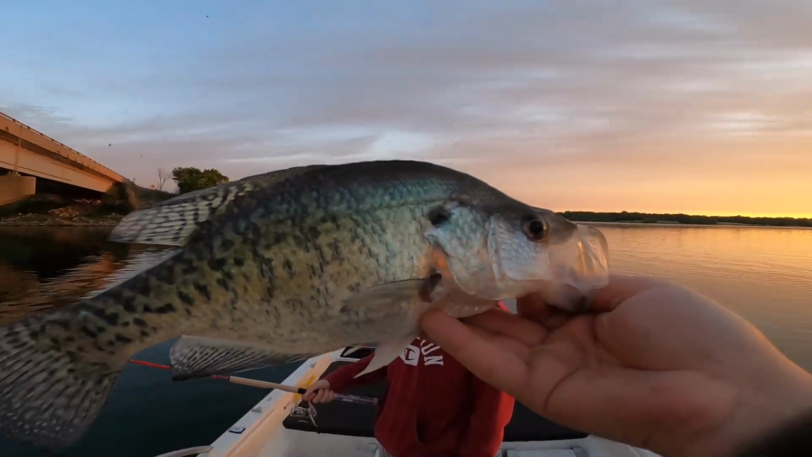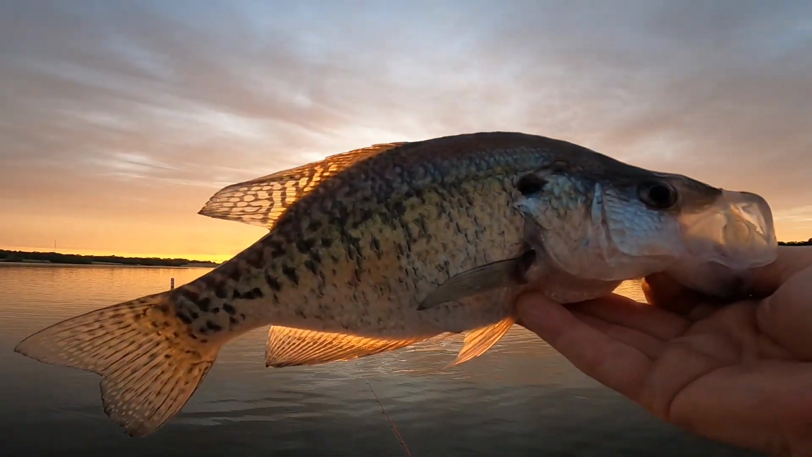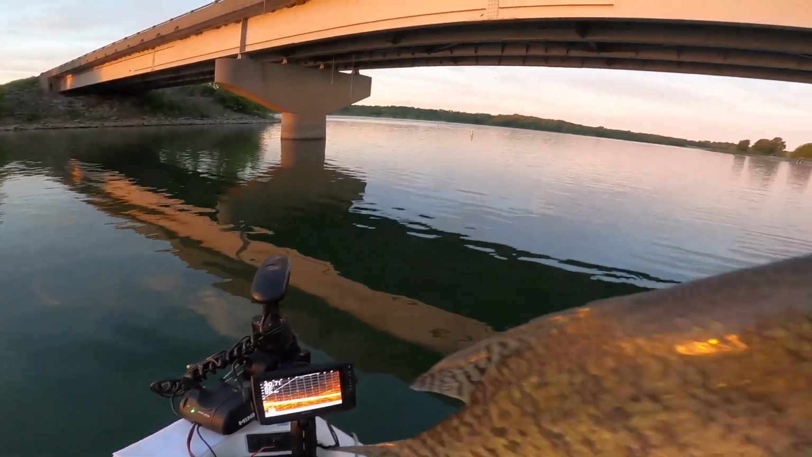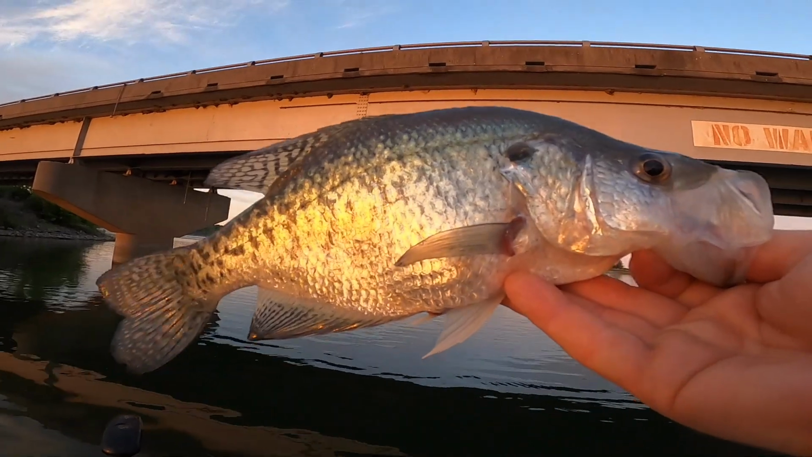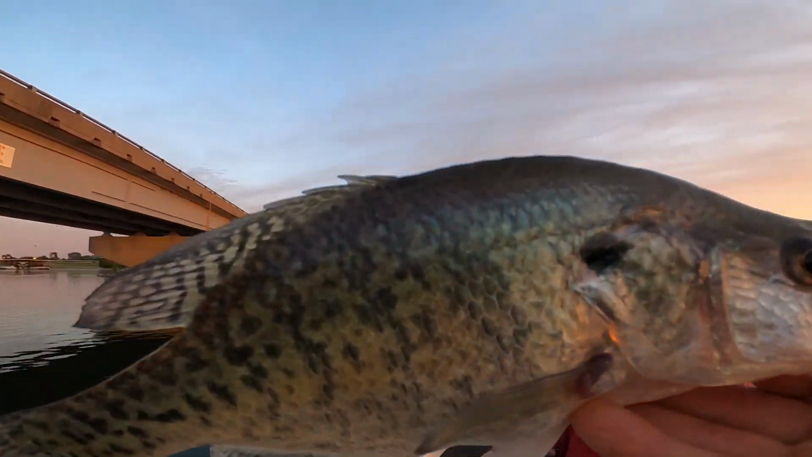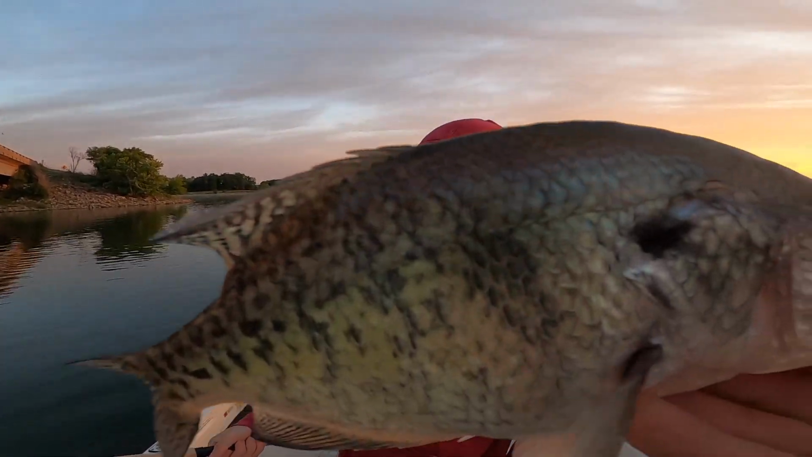That is a good start to the day. 13-inch crappie. I hadn't even fired up the GoPro. I was just showing Kyle how the Panoptix works, and I said, look, there's a school of fish, and I tossed my jig into the school of crappie, and I caught the nicest one out of that school, probably. That is a beauty. What do you say about this, Kyle? I think it's pretty big.